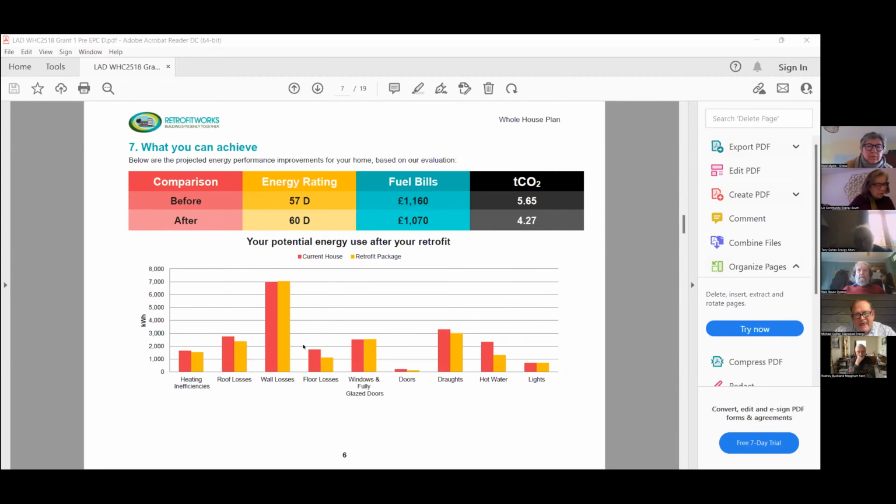Here we then give a potential of the energy use and retrofit. Now, some of these don't look like they've changed at all, primarily because they haven't been recommended within the system. They're just showing the general areas that could be carried out. So in red is what the current property's usage is in kilowatt hours per year.